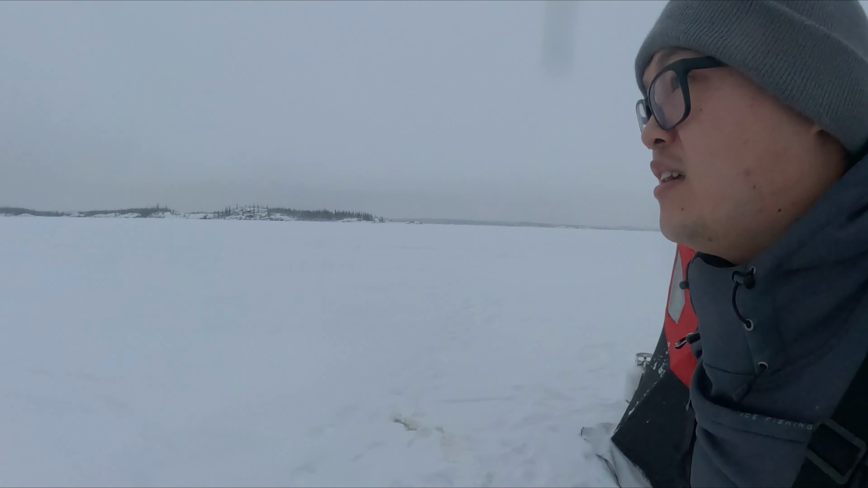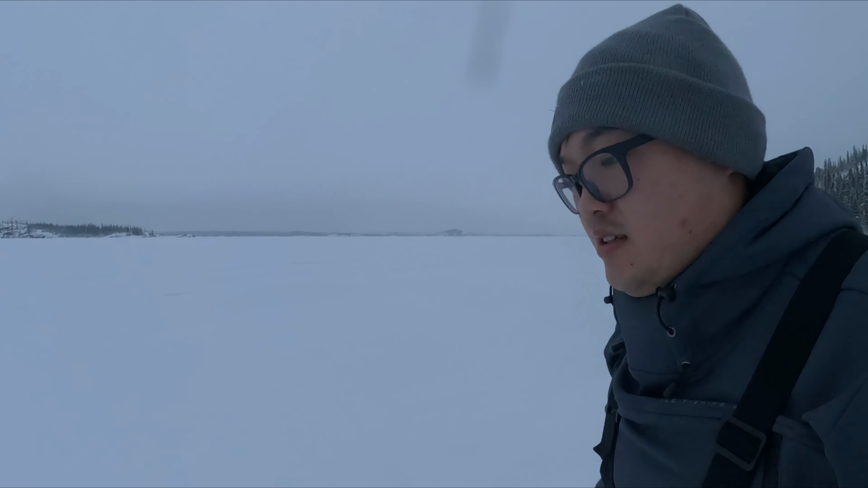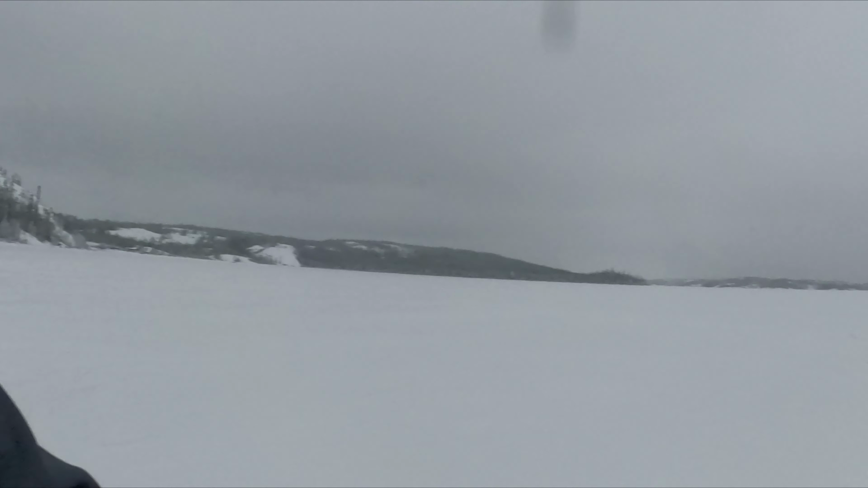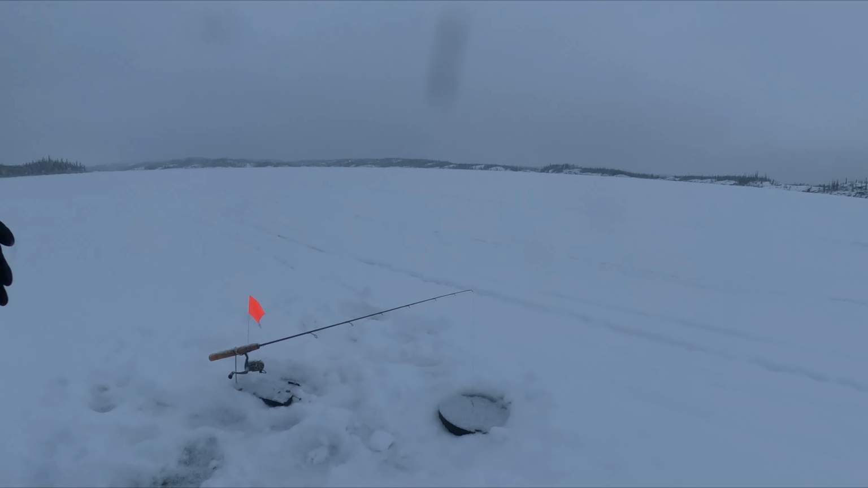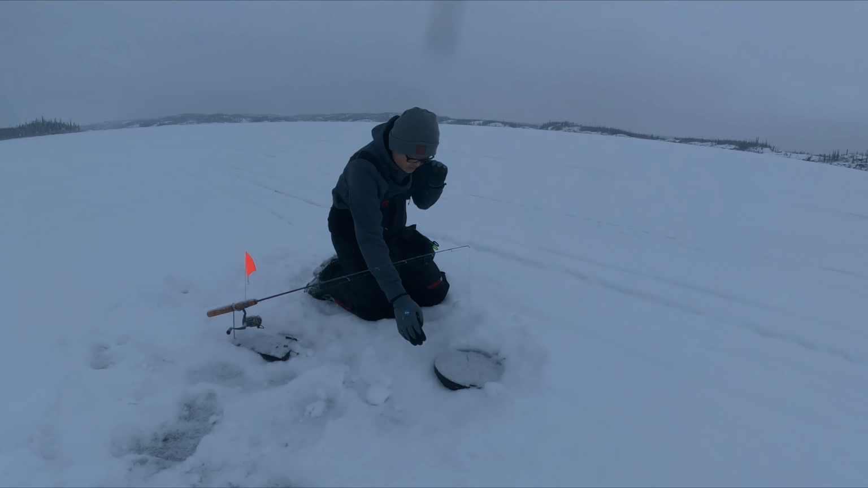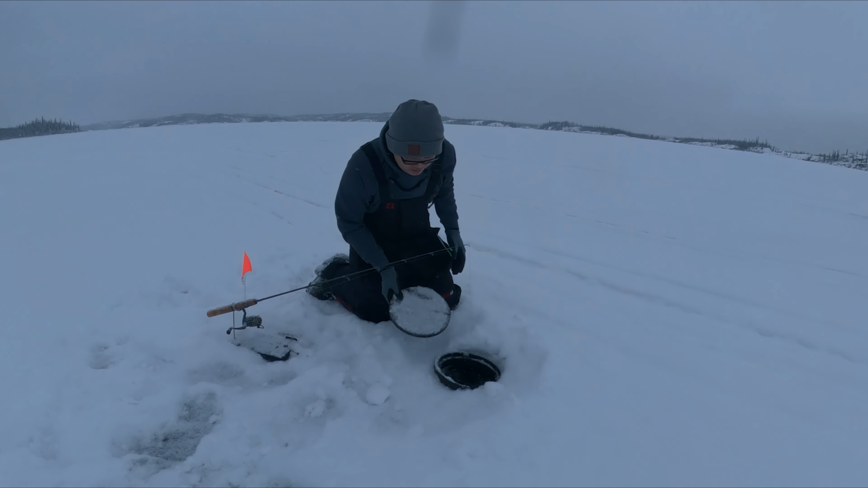We got a flag. We got a flag. It's getting a little windy. It's bobbing. It's on the big Cisco. Let's see if he's still on. Okay.